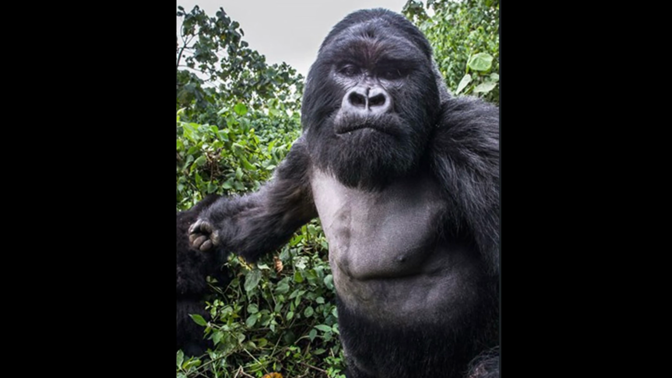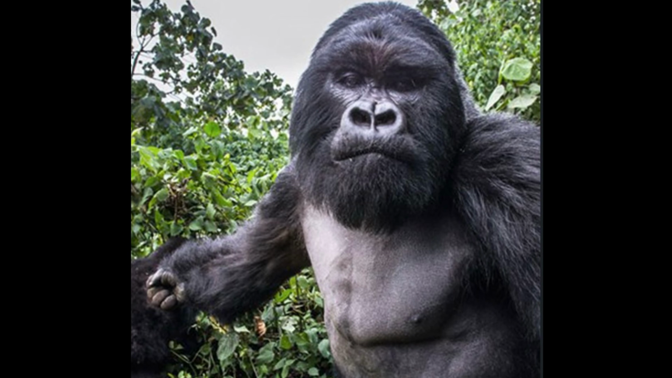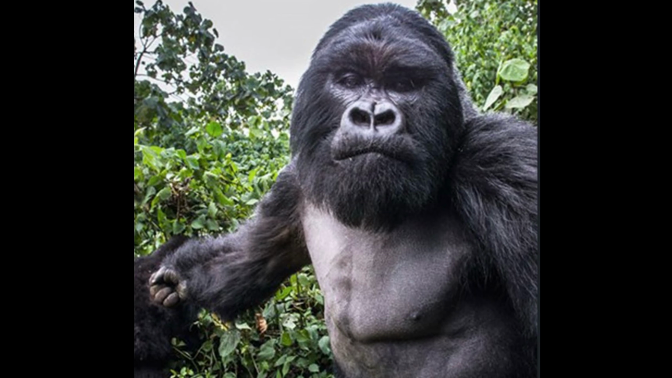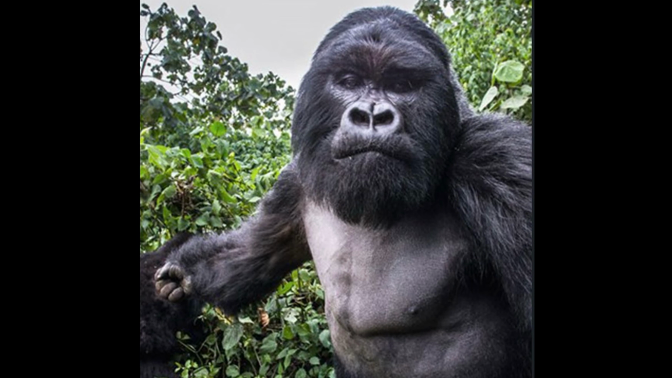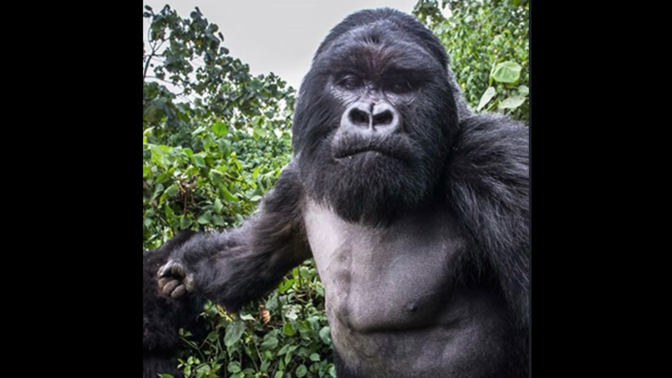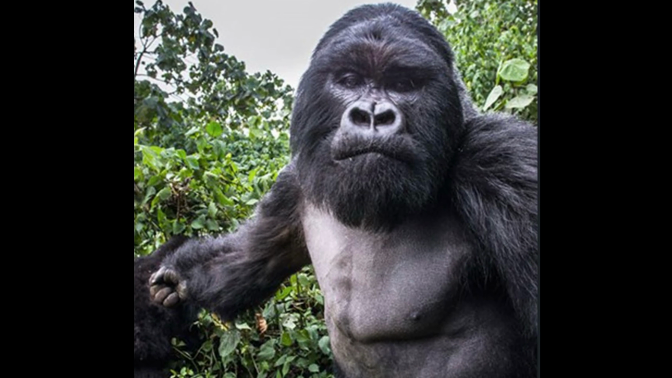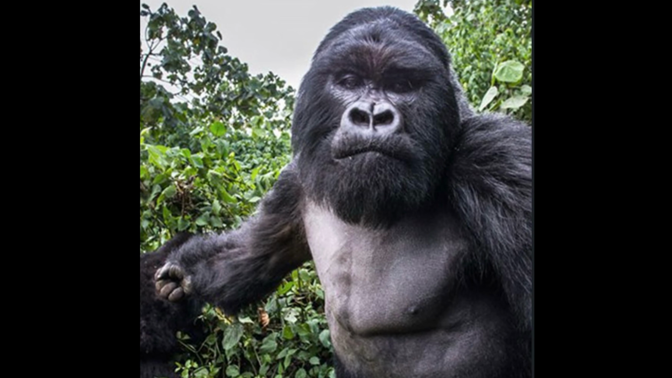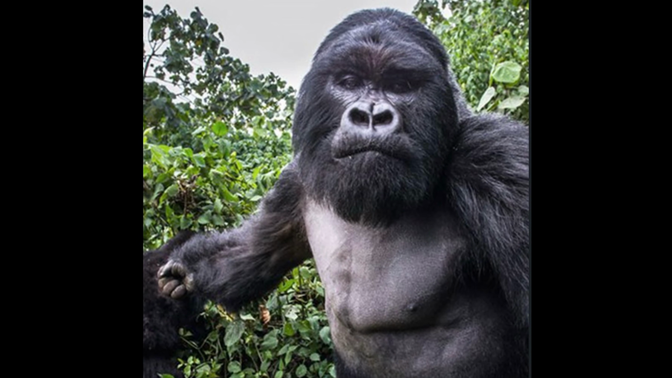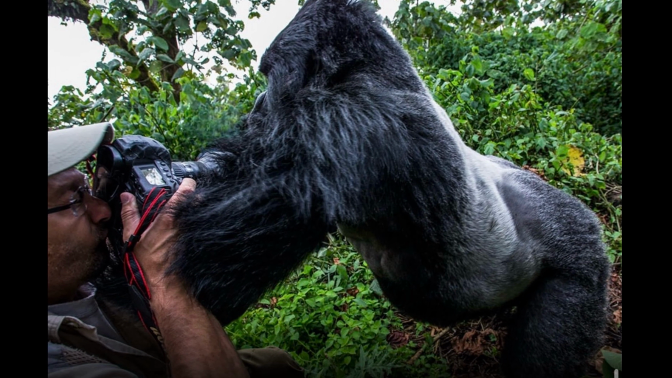Now I'm sure this hurt pretty bad, but he was completely fine. The gorilla was upset because they were in his territory and he was just protecting his troop. But just look at this picture though. You can see the gorilla winding up, its arms swung back, ready to come forward and punch him. But he committed to taking the photos and got one of the best captures ever. That's dedication right there.